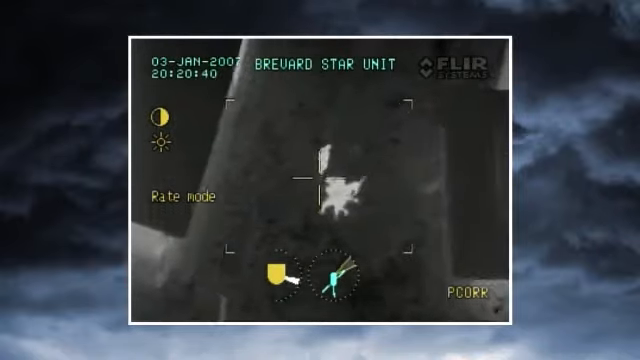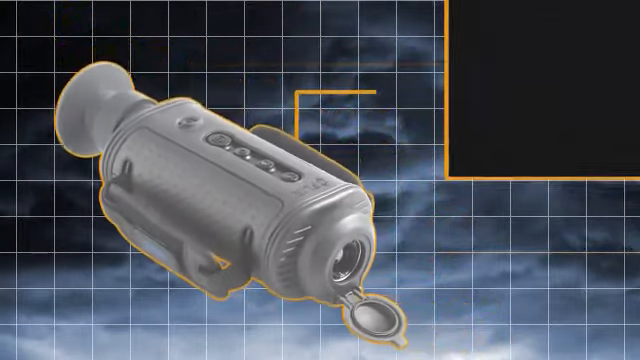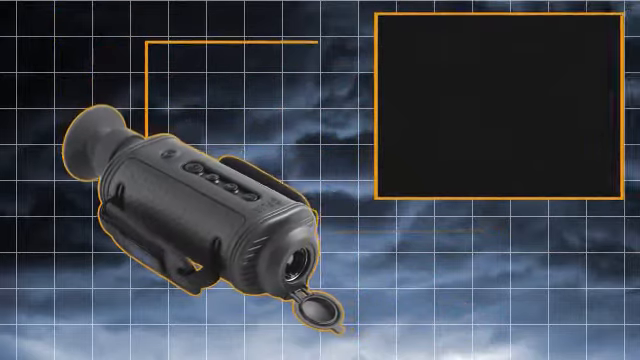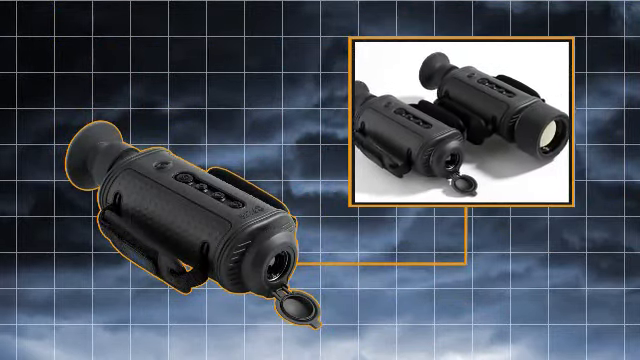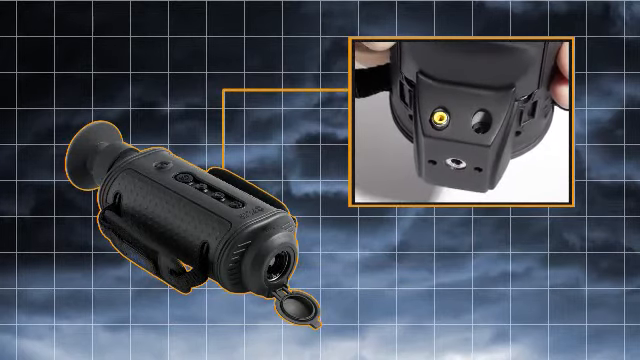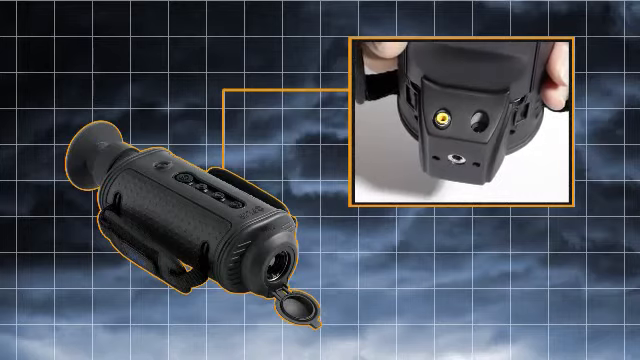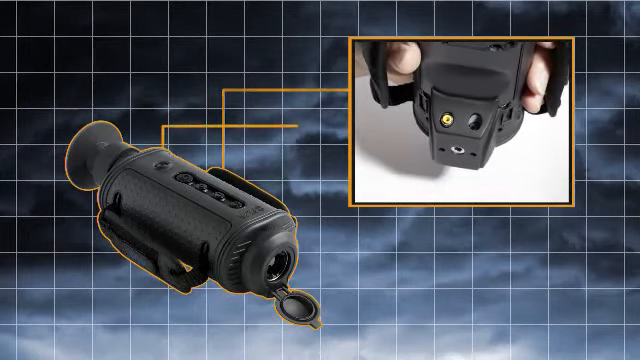The 8 series has all of the features law enforcement officers need for safe, efficient tactical nighttime operations. Its multiple lens options allow for flexible tactical mission profiles. The integral hot shoe accessory gives officers easy access to power in and video out connections, making it the perfect tool for long hours of remote surveillance.